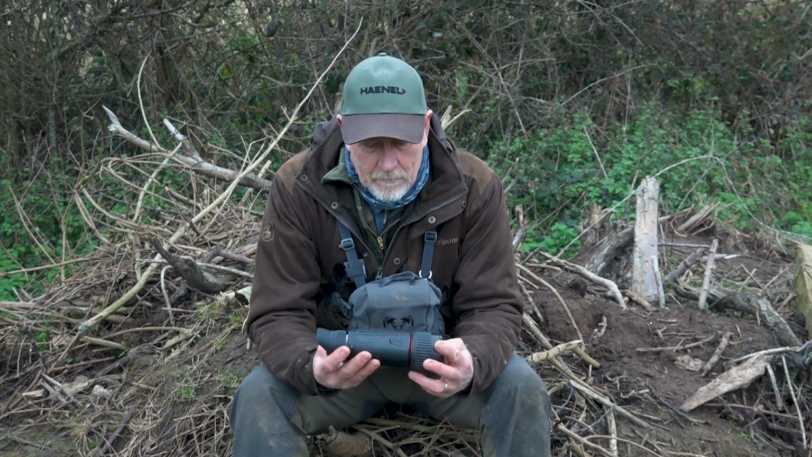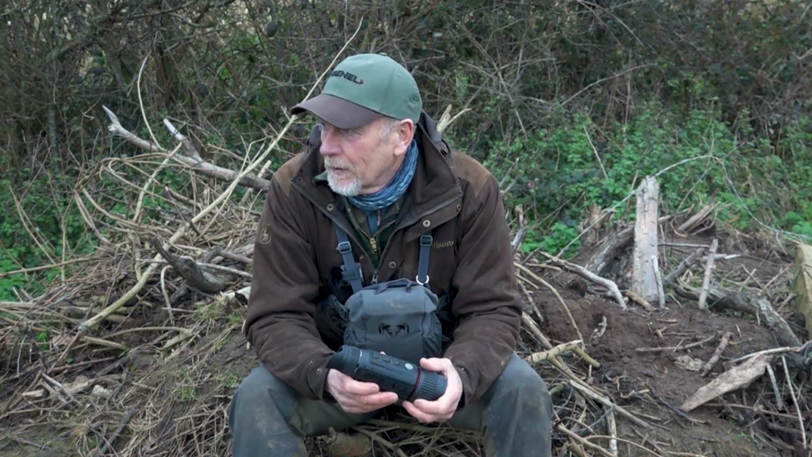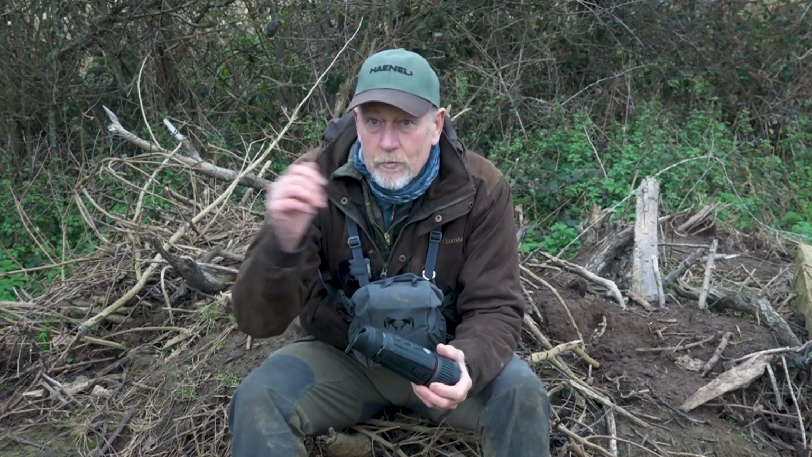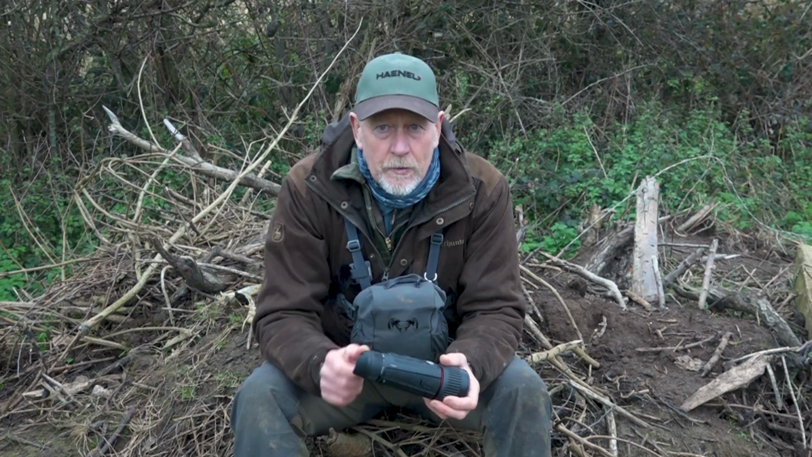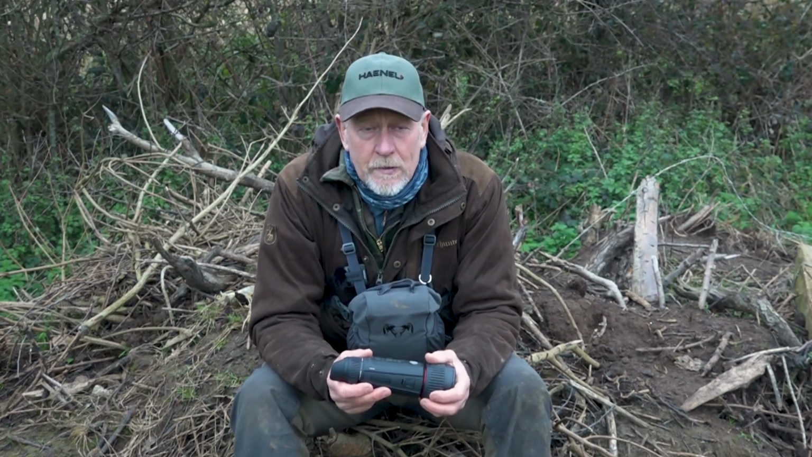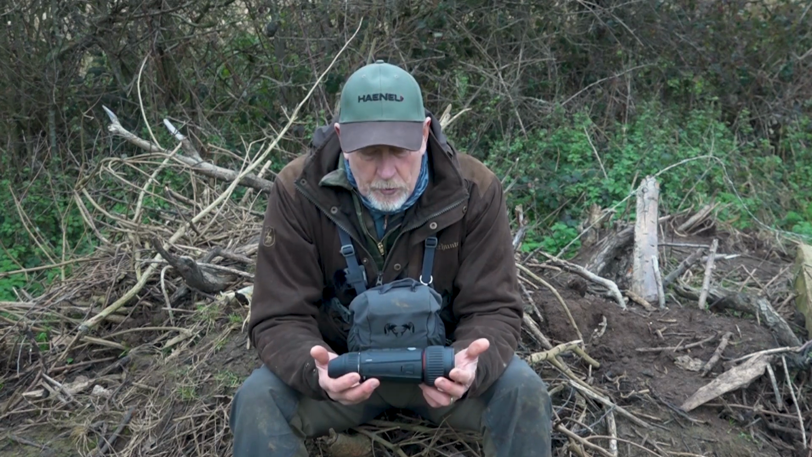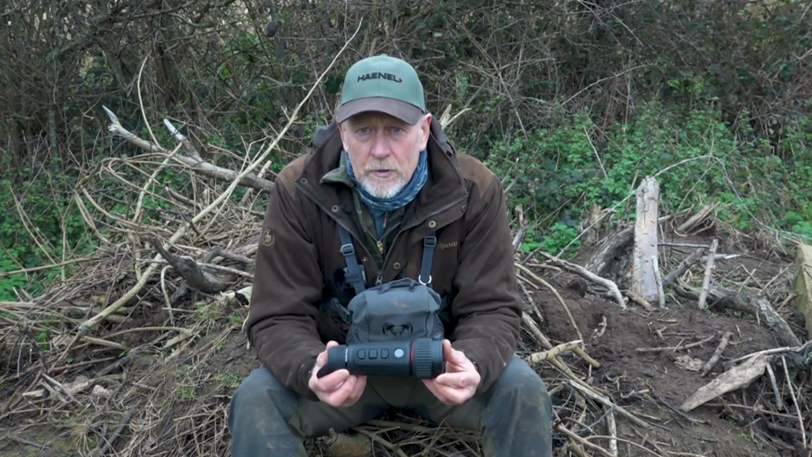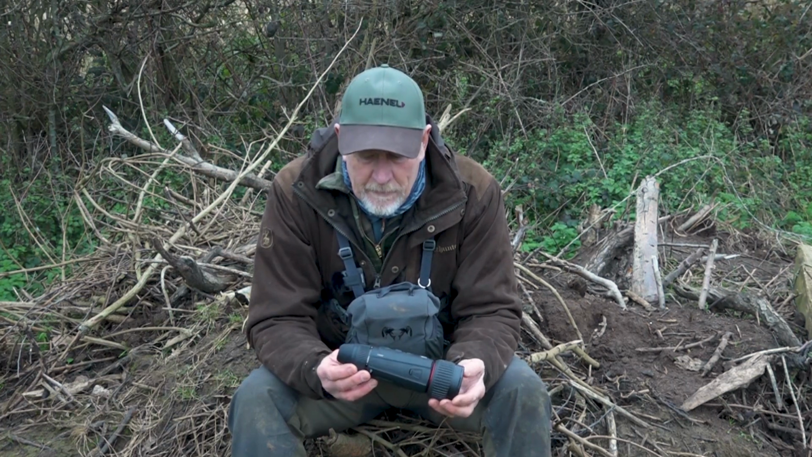Okay, so I'm literally bringing this to you from the field in Bedfordshire. We've got a guy out just around there in a seat. Rob's out with a client training for level 2 just across the way, to take a little bit of footage of Chinese water deer. So I'm going to take this opportunity to bring you my early thoughts on the Nocpix Vista series.